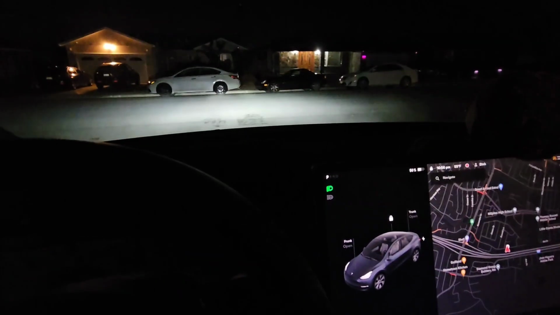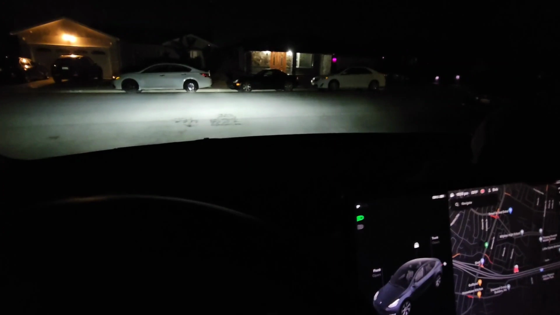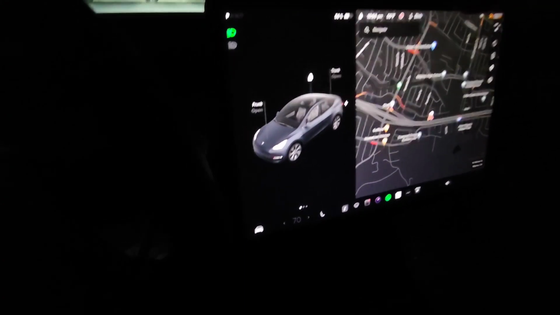One other thing I forgot to mention, when it reaches the destination, at least for the house, it just stops right in the middle of the road there, and then it will show on the screen that it reached the destination or whatever, and it's done. But yeah, that's pretty much it.